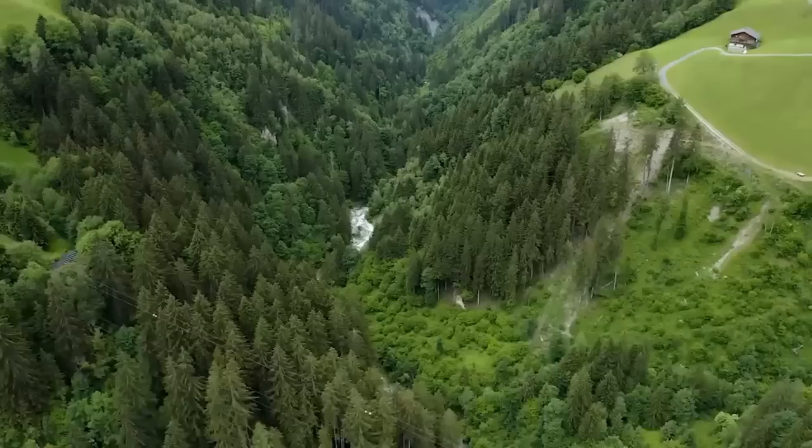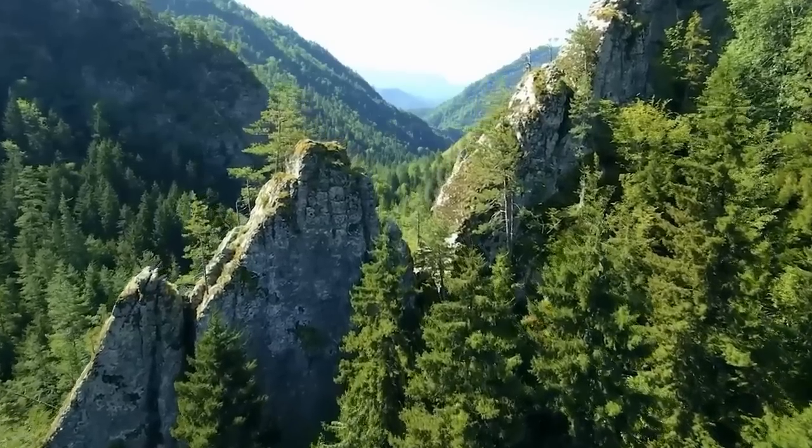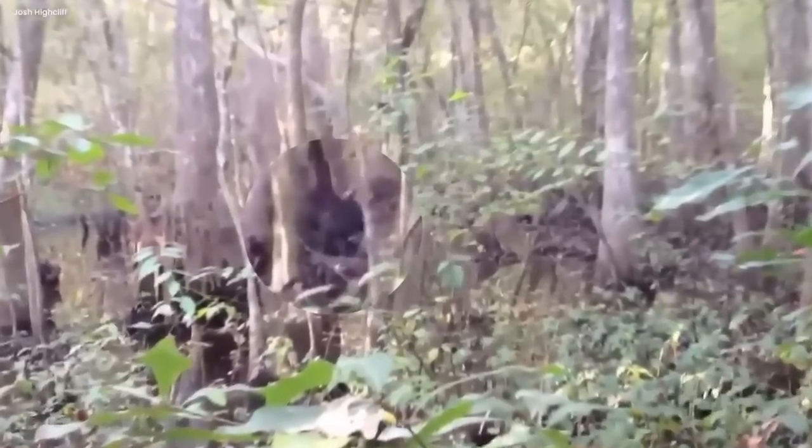Giant ape. In the heart of a dense, dark forest, a camera captured an eerie and enigmatic sight. It sent shivers down everyone's spine. The camera lens revealed a colossal ape concealed behind a tree, its massive form obscured by scattered leaves.